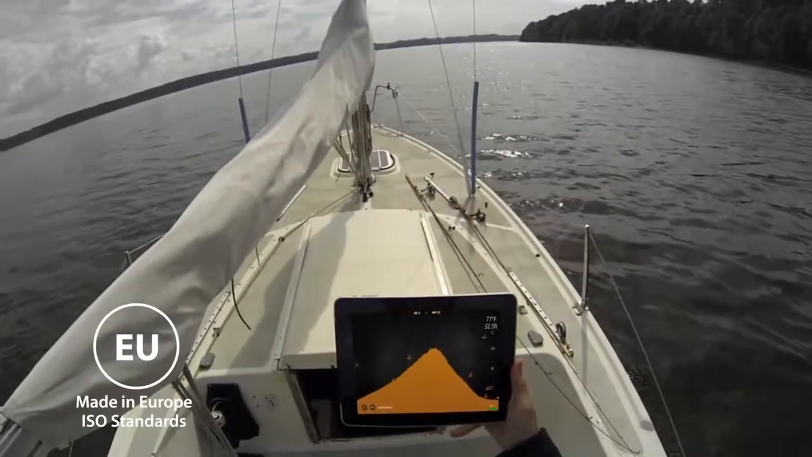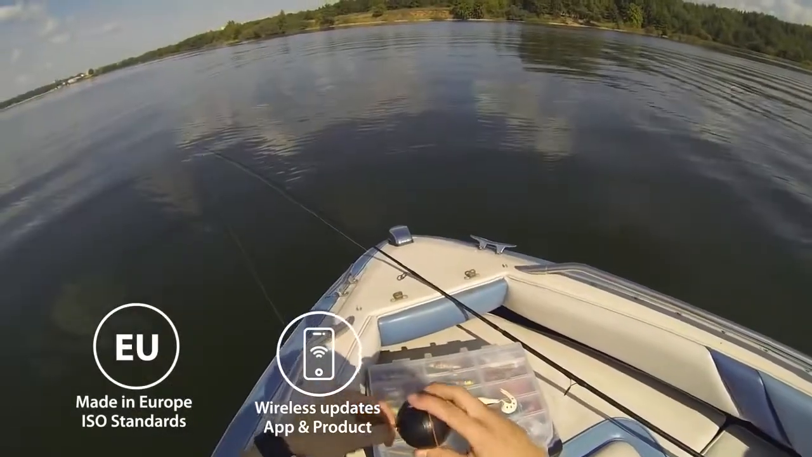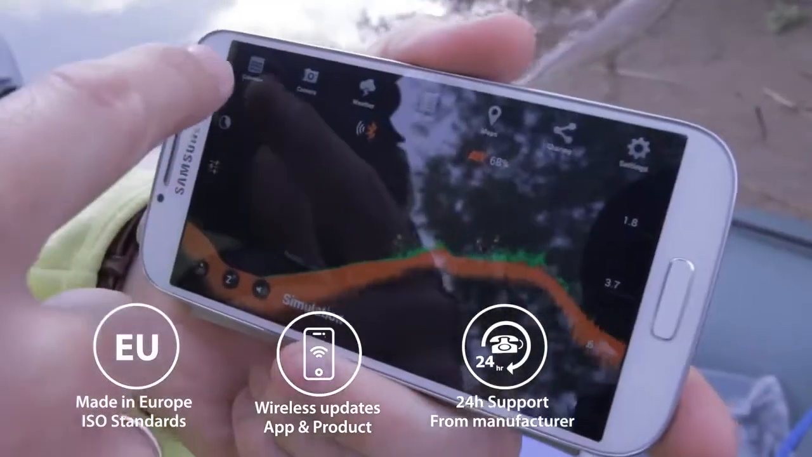When we add some extra features to new Deepers, we update the firmware via Bluetooth so old customers can get all the new features. With the support, updates, software, etc. from Europe, you can always be sure you get the best.